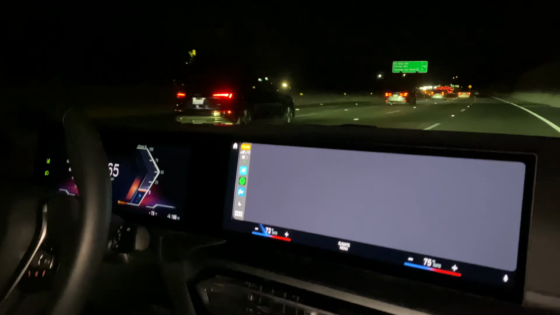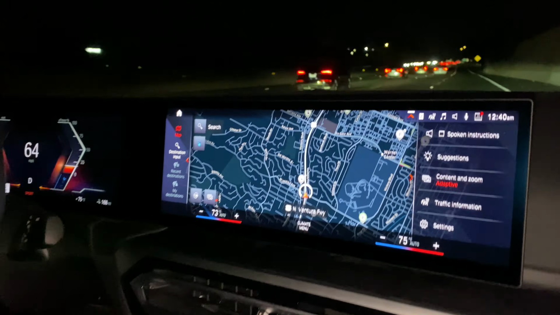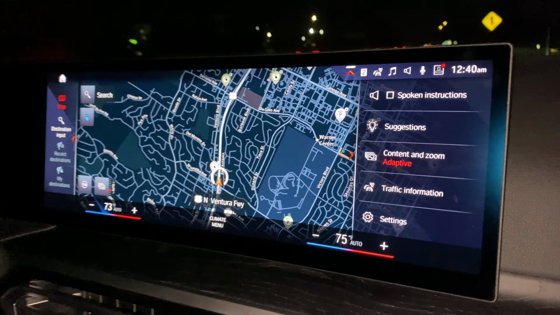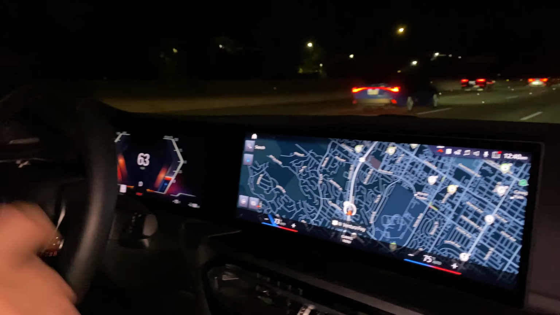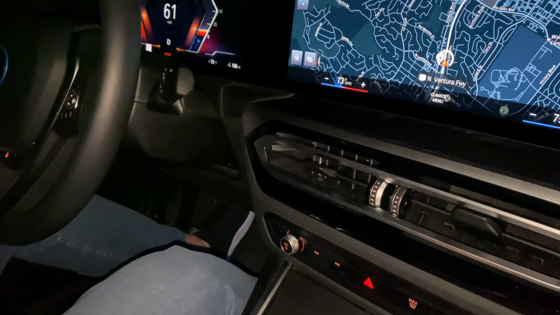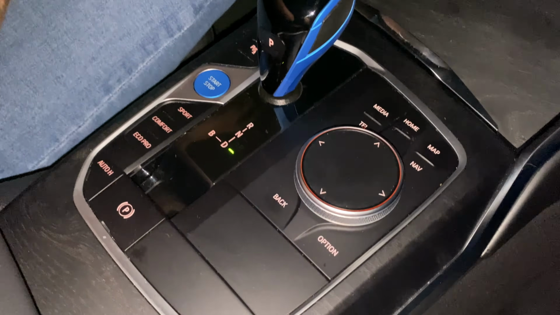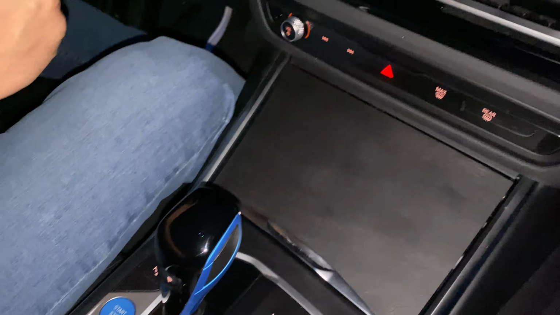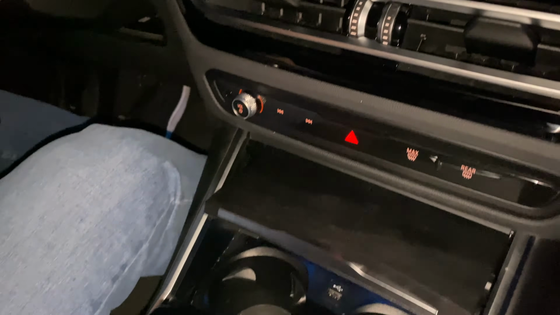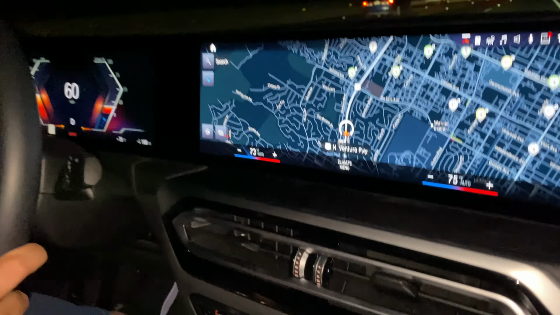Anyway, I'm glad we're recording this. Overall, a few points I wanted to mention about this i4. Make sure you watch the dynamic drive review that I did on this car. I'm going to put a link. Otherwise, I'm pretty pleased driving this car in the city and on the highway. Overall, it's a very pleasant experience. The car feels a little heavier, I would say much heavier actually, than the regular 4 Series. The fact that it has a 70 kilowatt battery,